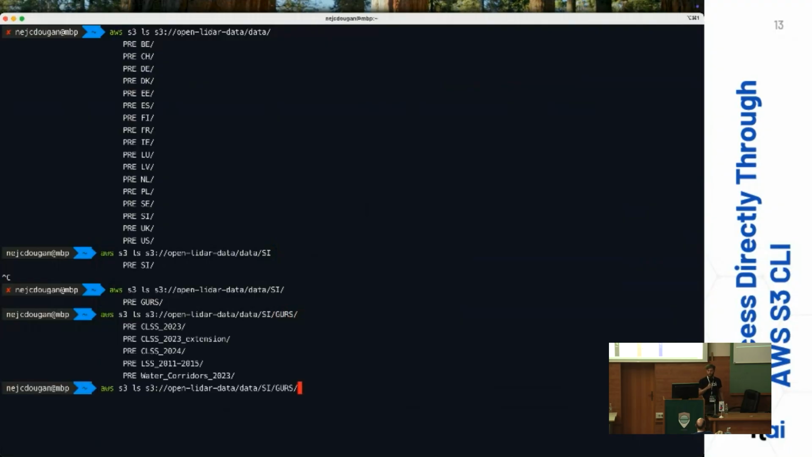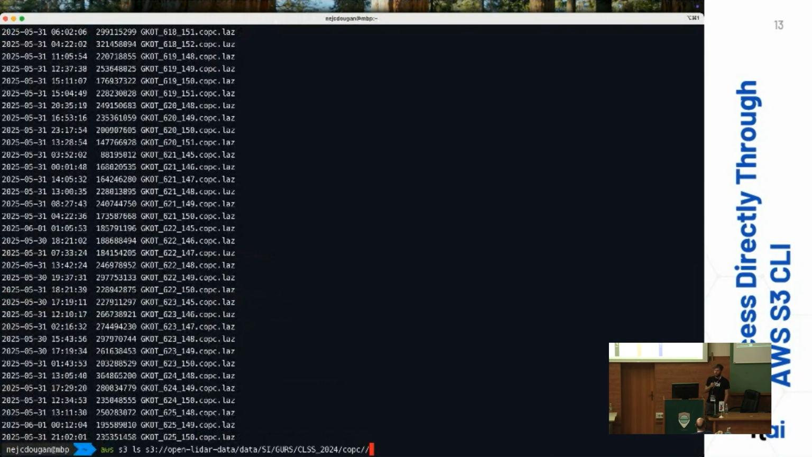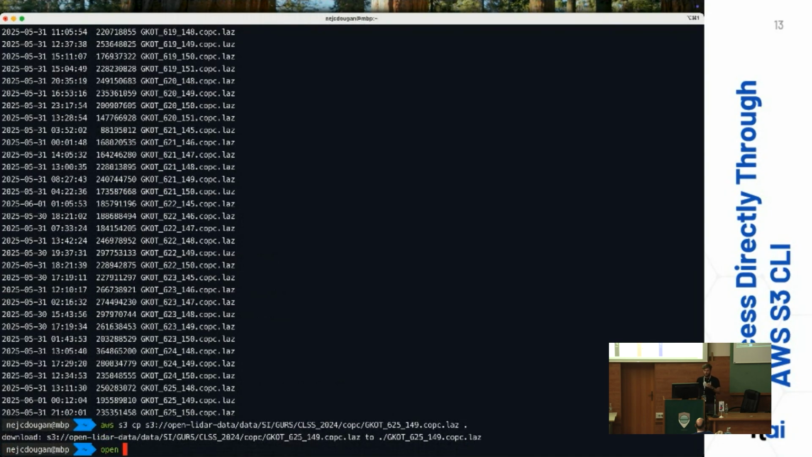I will go into more detail about the folder structure in a few slides, but when you find the data set you are interested in, you can copy the entire folder or a single file or whatever makes sense. And once the data is downloaded, you can simply open it in your favorite point cloud viewer.